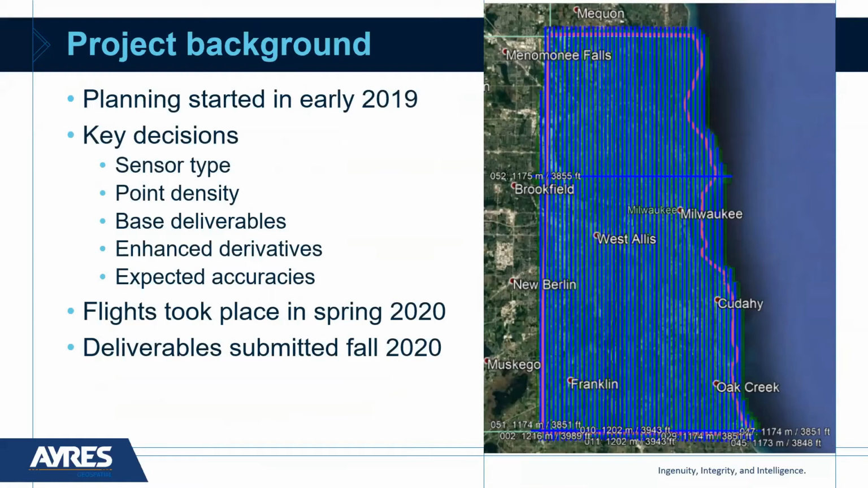Okay, so if we start to take a look at the project background here, planning started back in early 2019, really posing the question, what level of point density can be achieved across an entire county. And of course, what better county to use as the first project in the state than Milwaukee County, being the most urban area and most urban environment. It really made sense to start here.